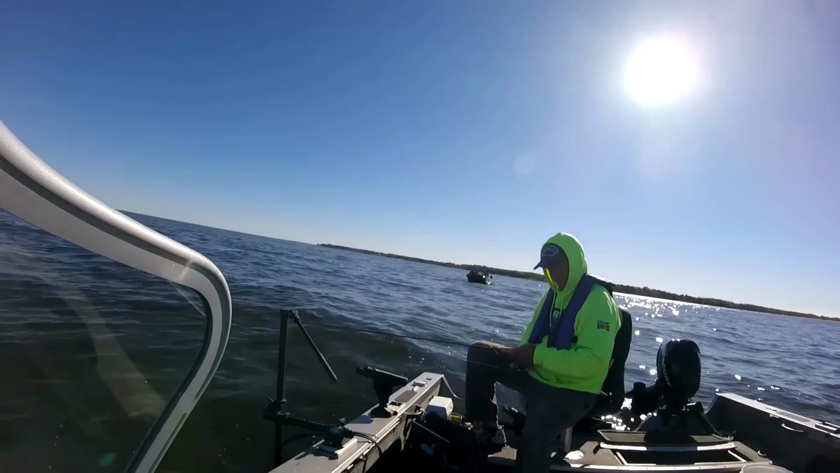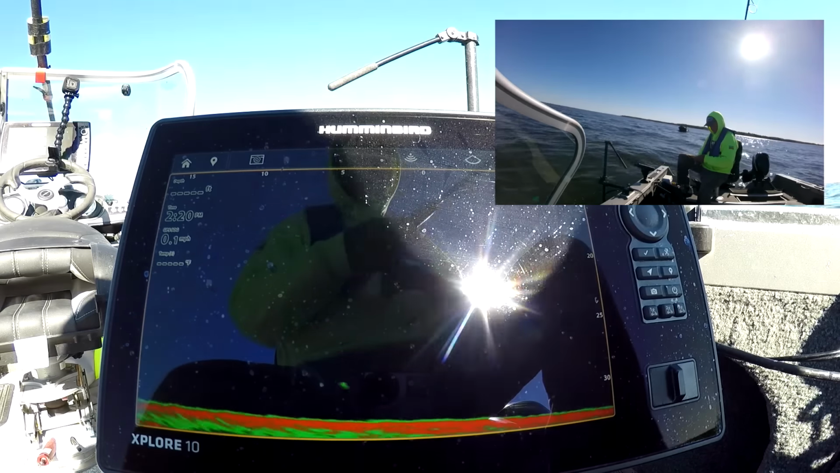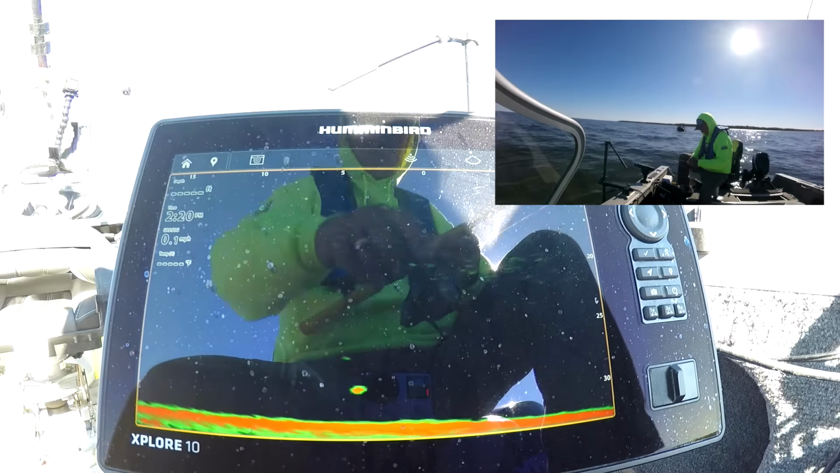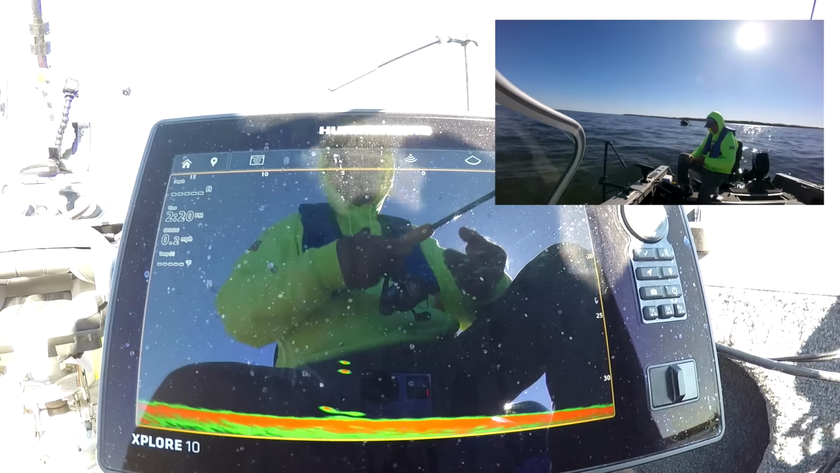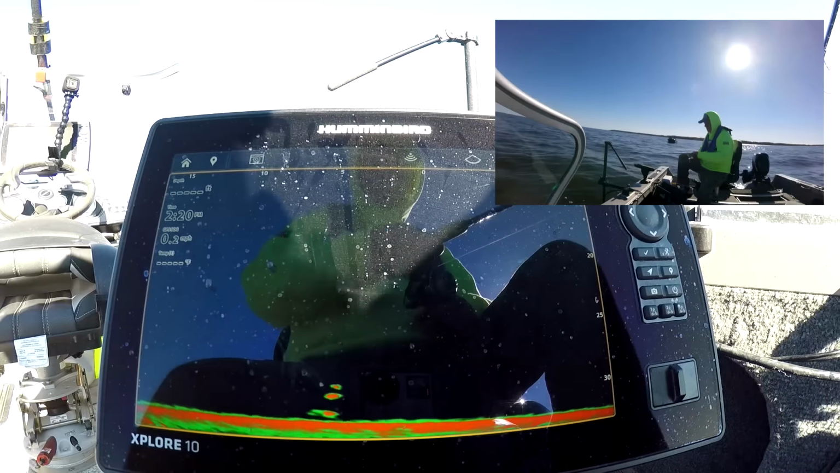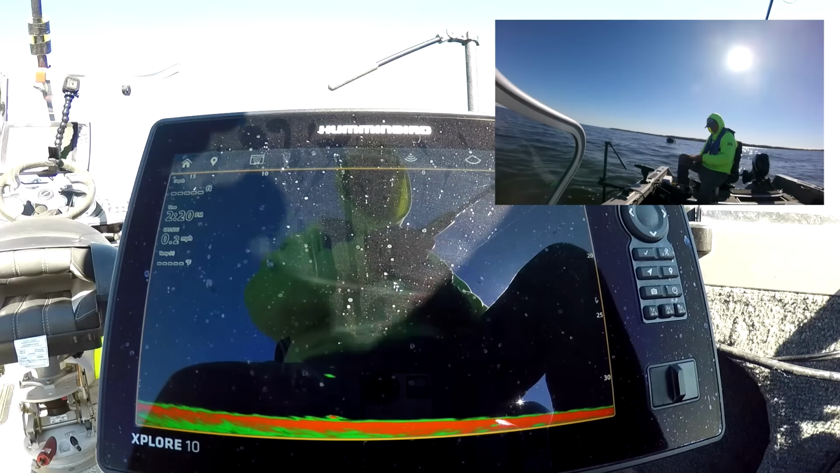There's nice fish around here. Come on up, buddy. Come on up. Right there. Right underneath my baits. There's a rare looker. Ooh, come on up. You're better.